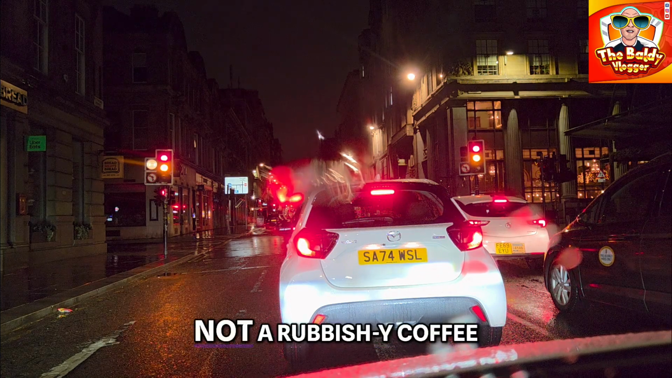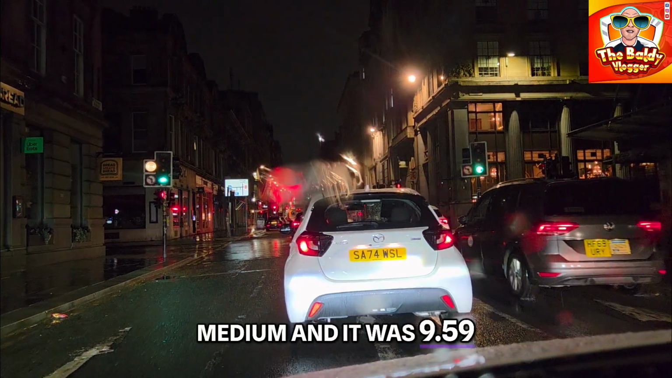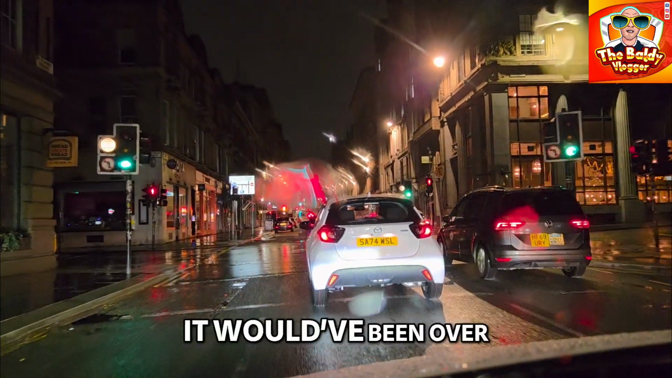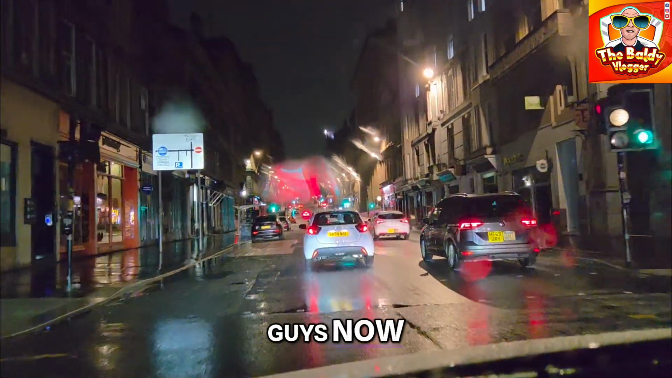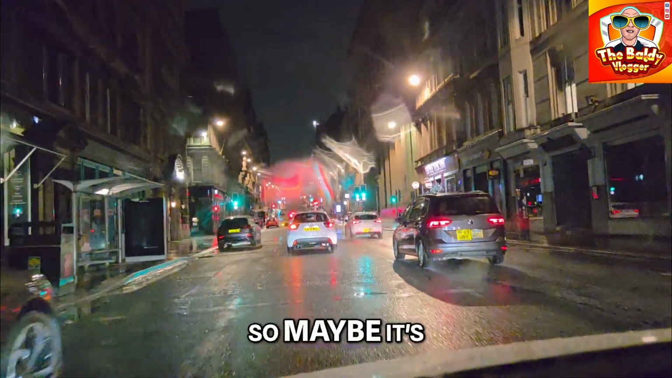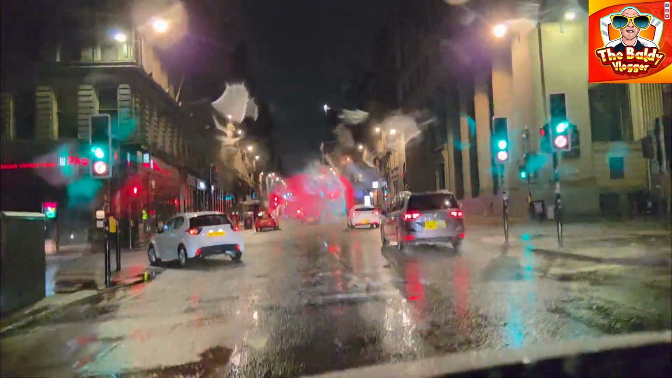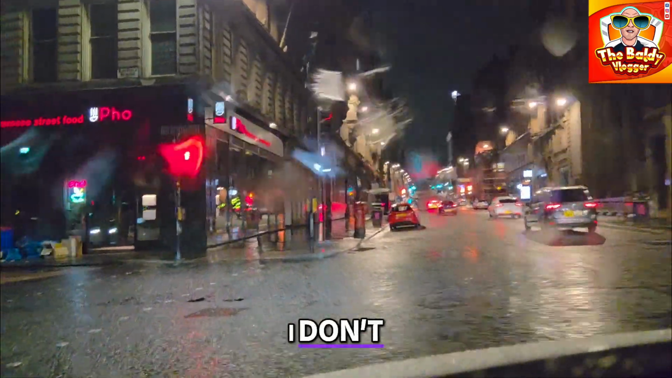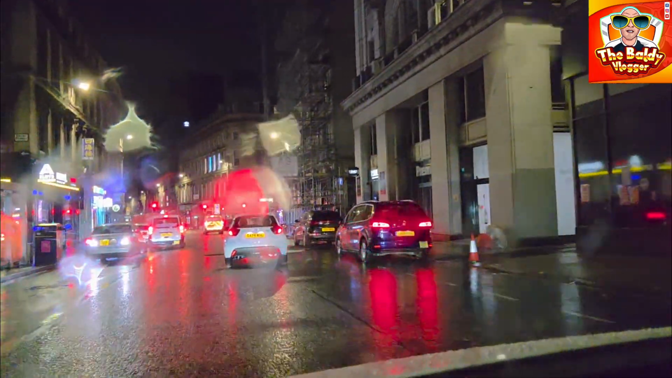A meal, because I wanted a latte, not a rubbishy coffee. A latte. Big Arch meal, medium, and it was £9.59. If it went large, it would have been over a tenner. So it's up to the same price as Five Guys now. Well, Five Guys might have gone up as well, so maybe it's different. Right, let's go down here. I don't really go to McDonald's that much, but that's going to be even less now.